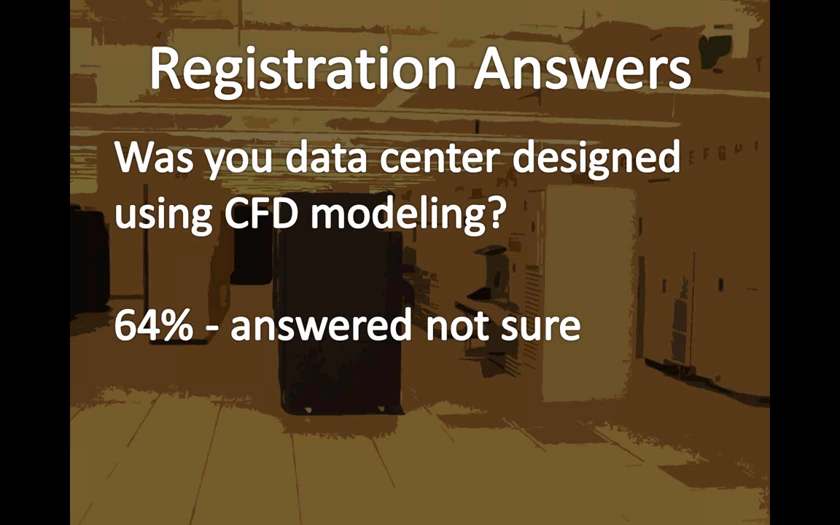Was your data center designed using CFD modeling? 64% answered not sure.